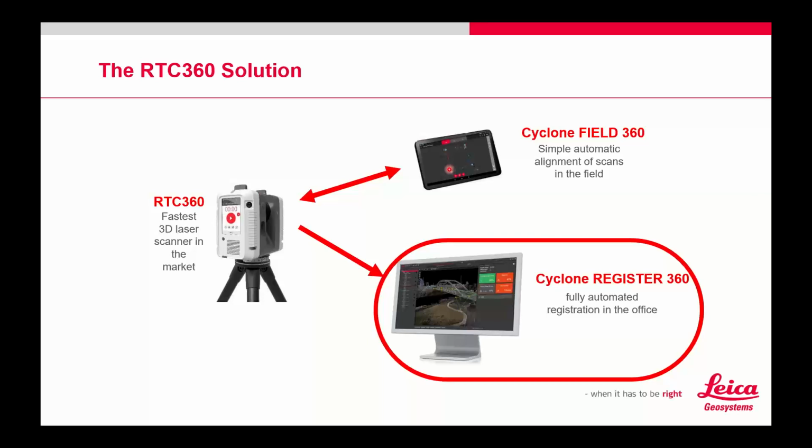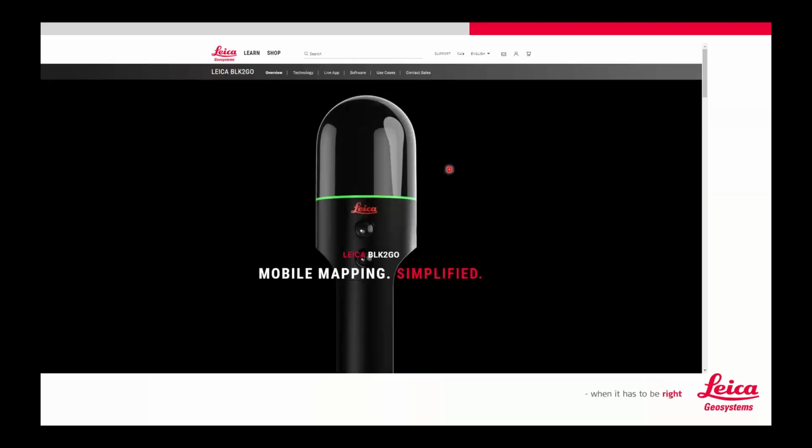The other thing I want to touch on real quick before we do is the newest member of the Leica Reality Capture bundle, which is the BLK2GO. Now, I don't include this in the terrestrial side because it is a mobile unit. It's not terrestrial. You don't set it up. You turn it on, you start walking. Very, very advanced piece of hardware. It actually has a lot of similarities with the RTC360, believe it or not.